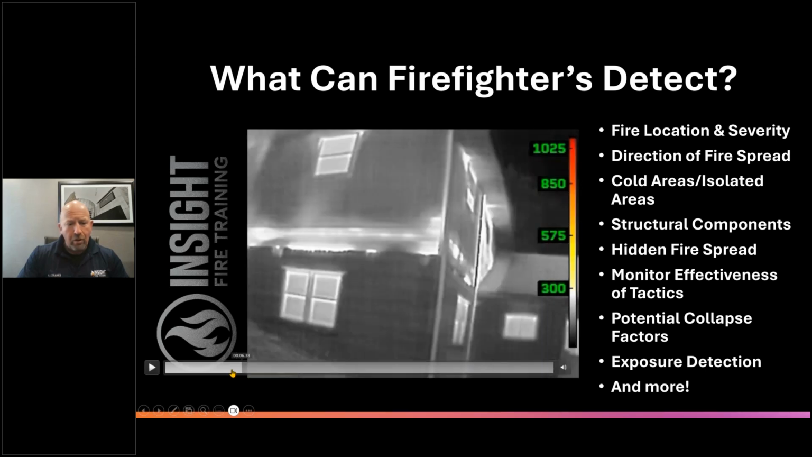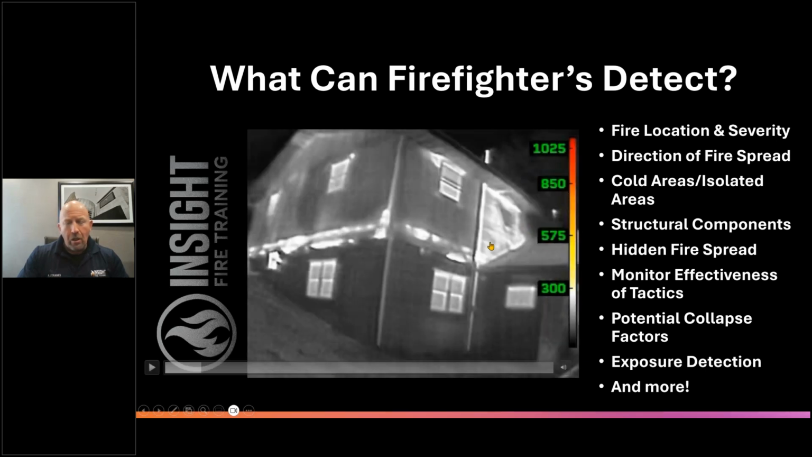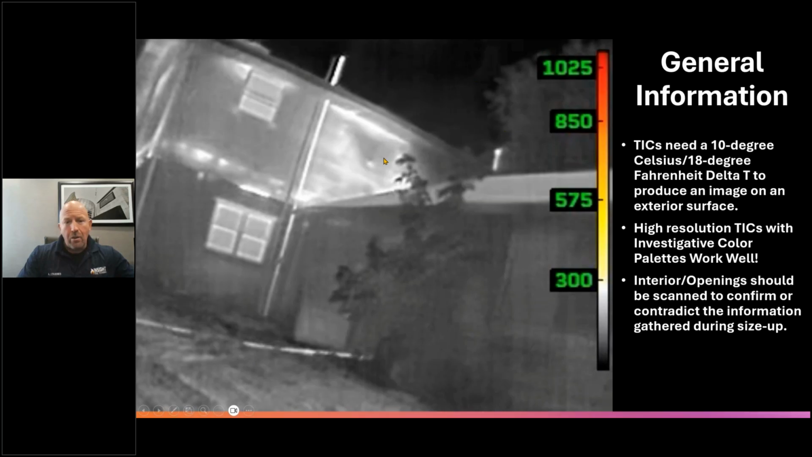So if you look back to the very beginning of this video, you can see a large amount of heat transferring from that bottom floor up into that first floor and transferring in between that first floor and second floor in that interstitial space known as the platform construction. You can see signatures around the windows. The windows are showing white because they're heating up because this building is unoccupied at this point and it's full of smoke and heat. When we start to learn what thermal signatures look like or heat signatures look like, we can use this to help us with our strategies and tactics. This is just a still frame shot of that backside where you can see that.